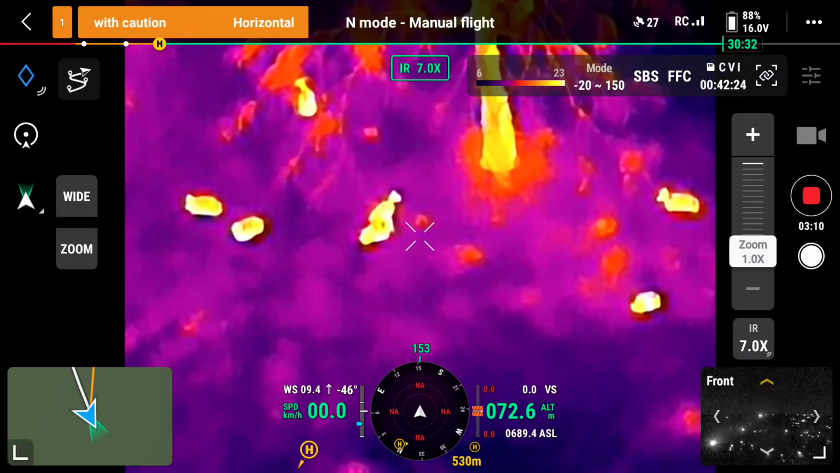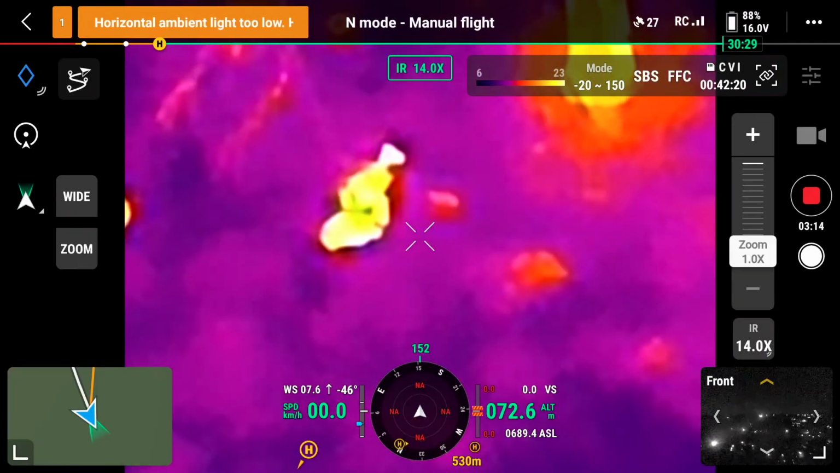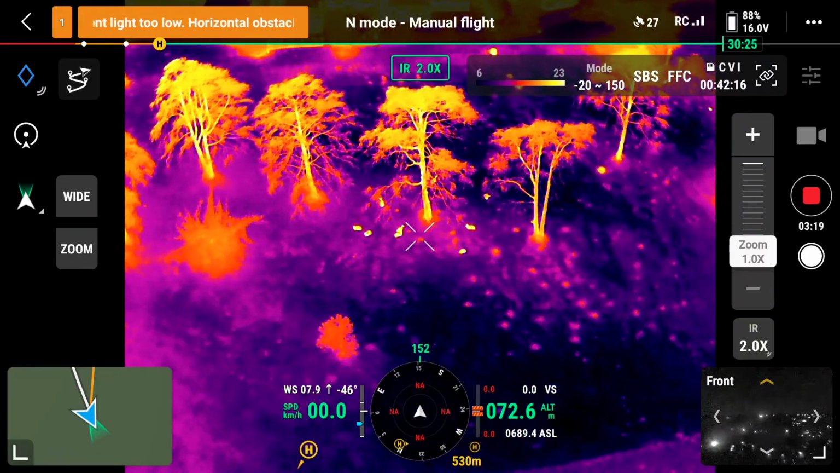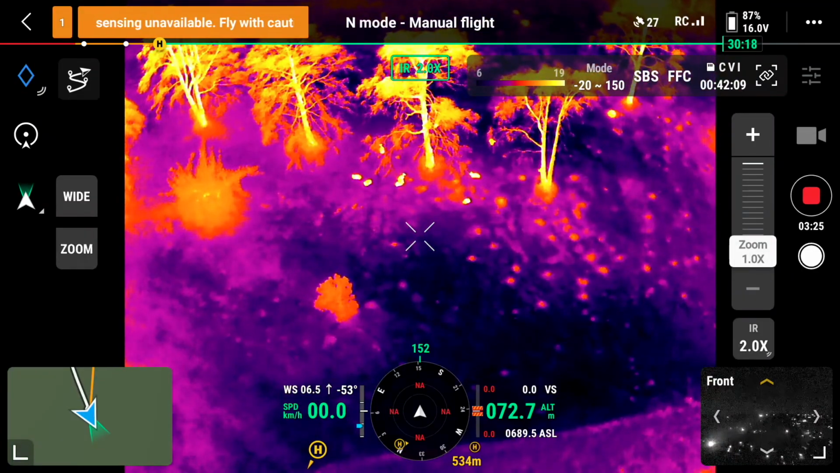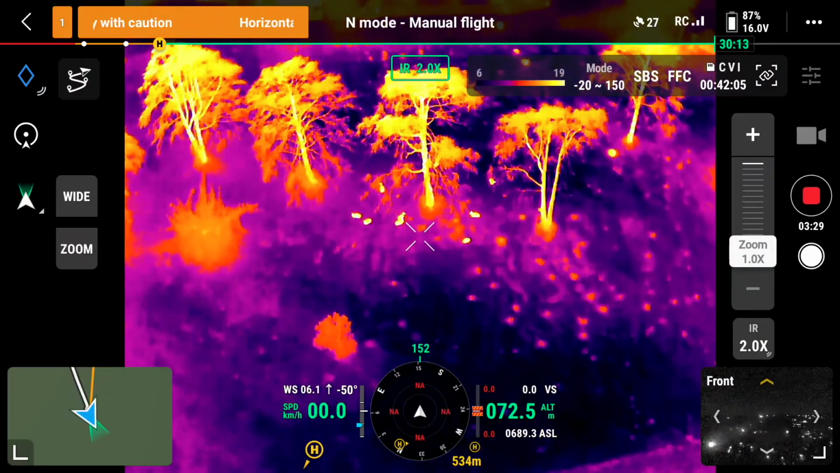So let's go a little bit closer and see what we can see. Look there. And again, we zoom all the way out. Look how easy it is to spot the difference between what's here on the bottom and on the sides as opposed to what is there in the middle.